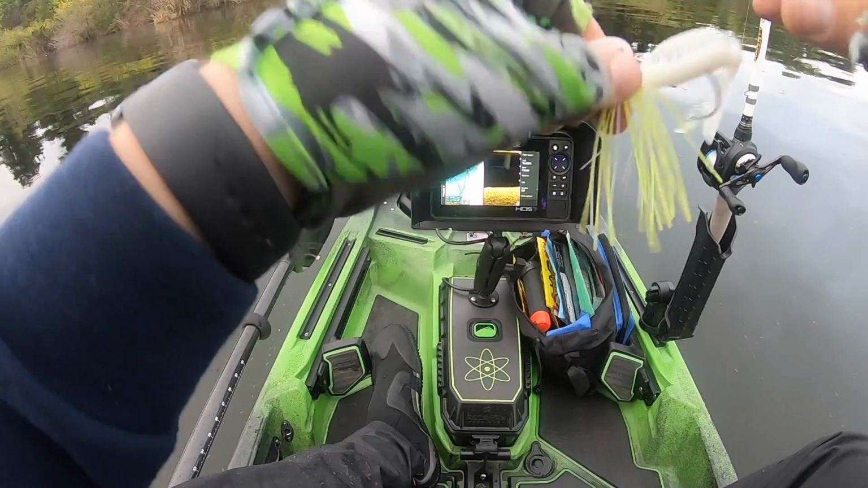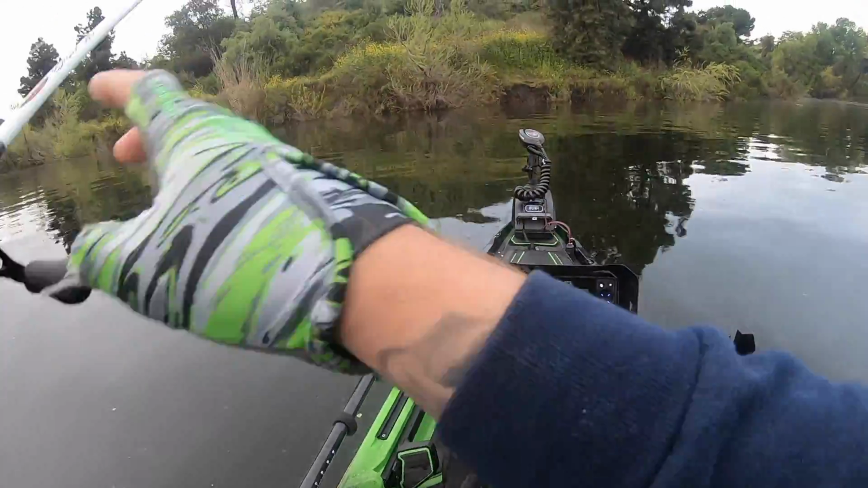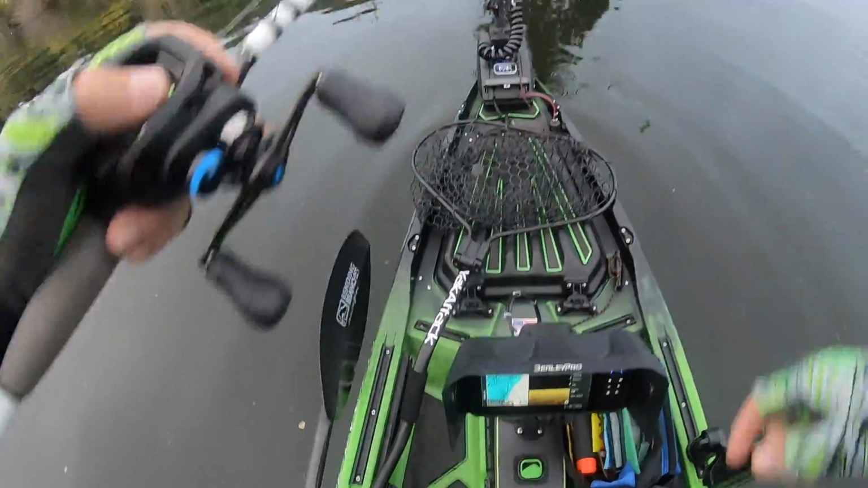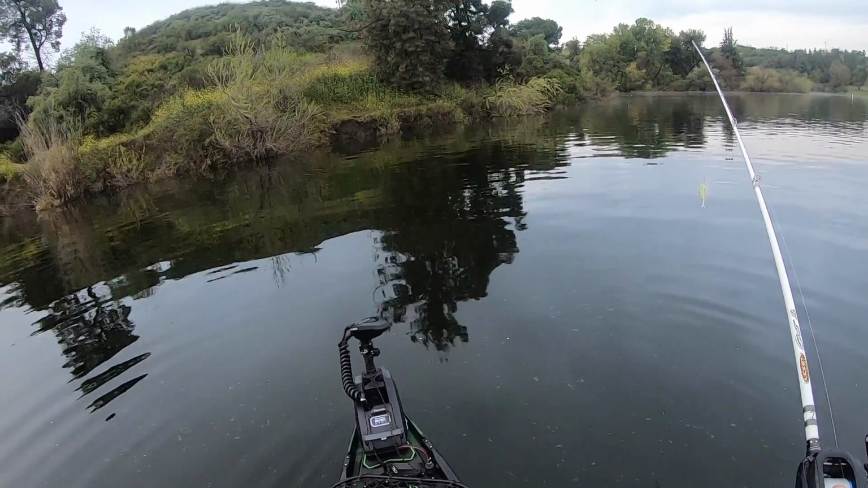And let's go get on them. I mean, that looks juicy to me. Now let's see if we can get a fish to bite. My biggest fish this month comes off of a chatterbait. So let's see what we can do here.